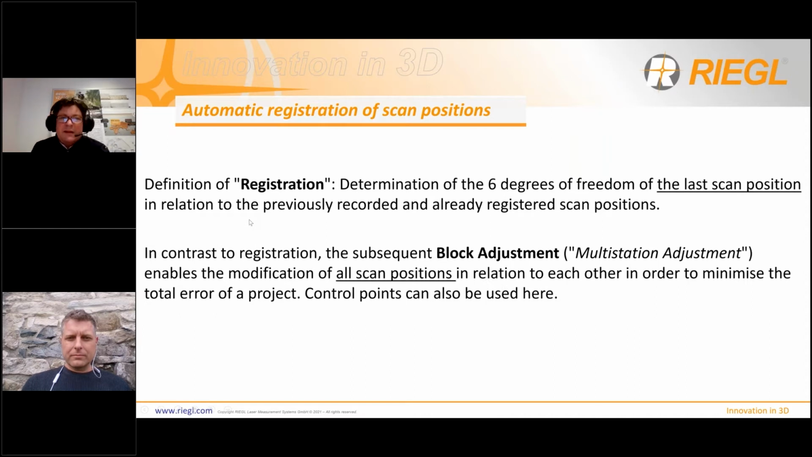Another task is the so-called block adjustment. We call it multi-station adjustment. This happens after all the scan positions are registered. There is one step where you modify the position and orientation of all scan positions, and in this task, it's possible to use control points if necessary.